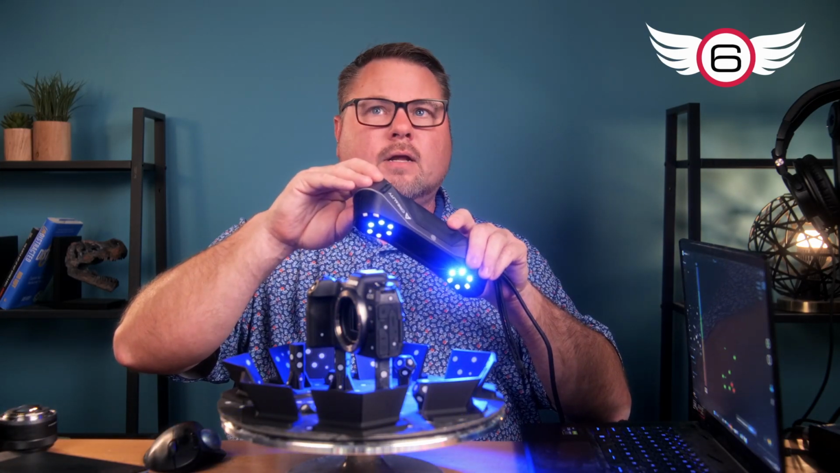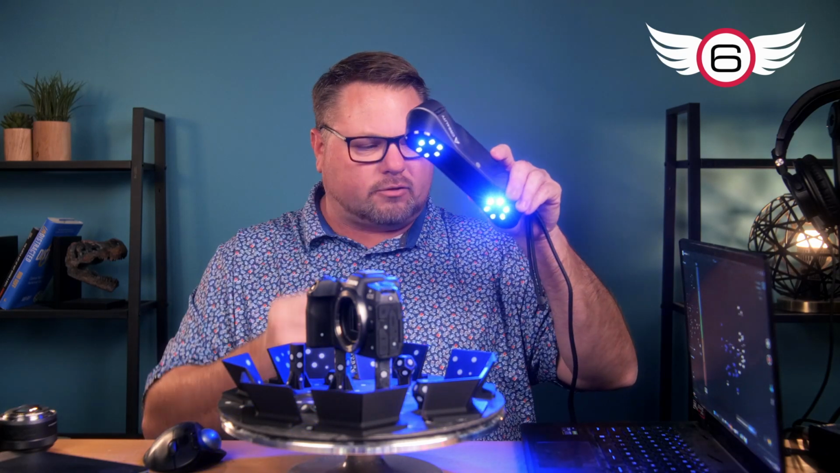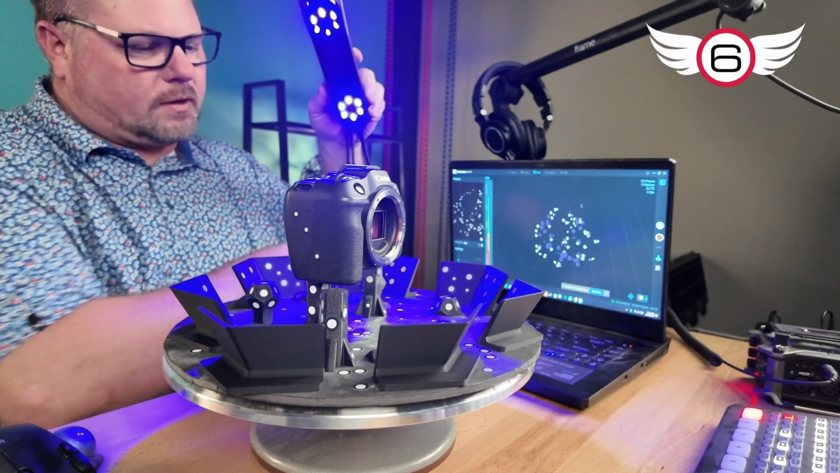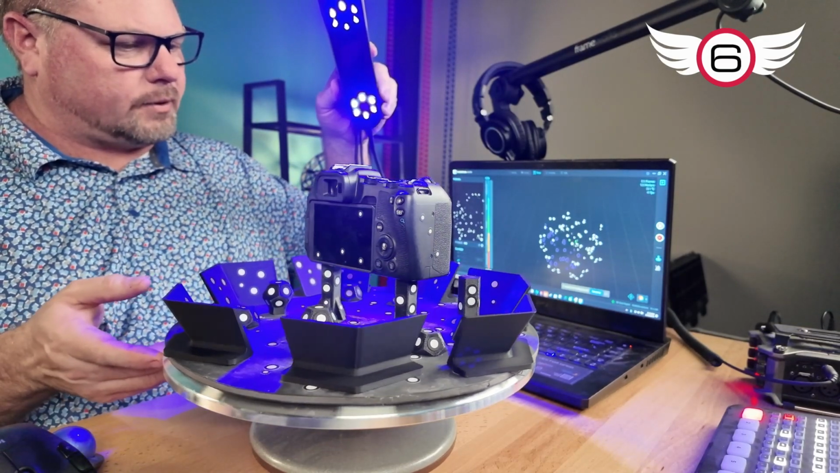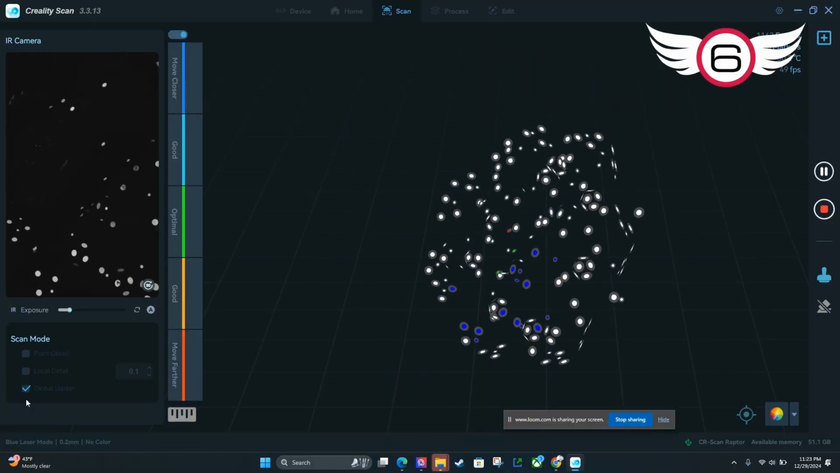I'm going to hit the button on the scanner here. And now I am scanning the tracking dots. And you'll notice that these tracking dots are starting to pick up over here. And I'm just going to go around this a couple of times. Now you'll notice we're picking up lots and lots of tracking dots, which is good.